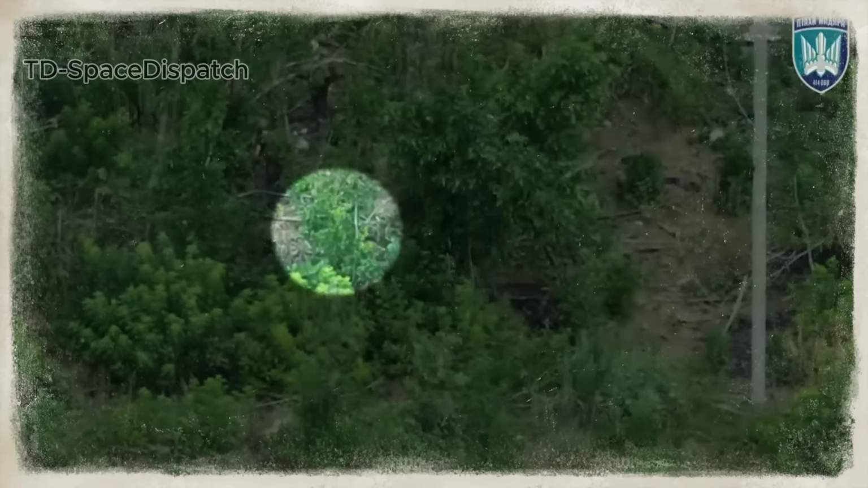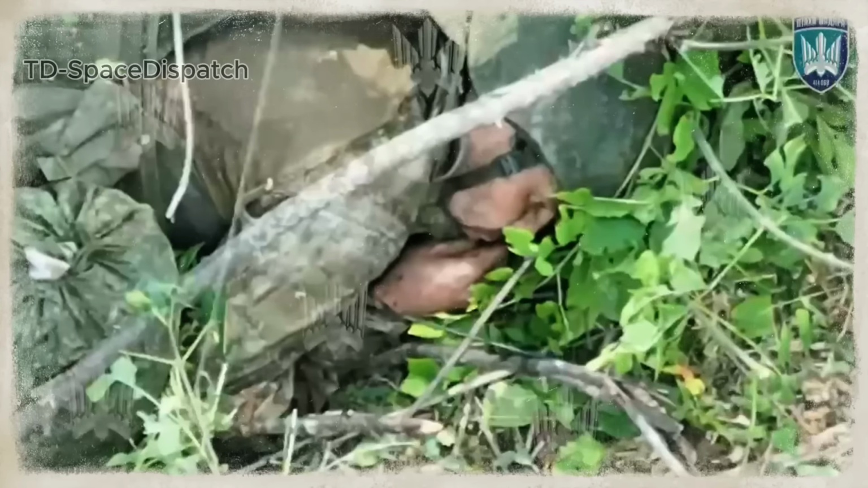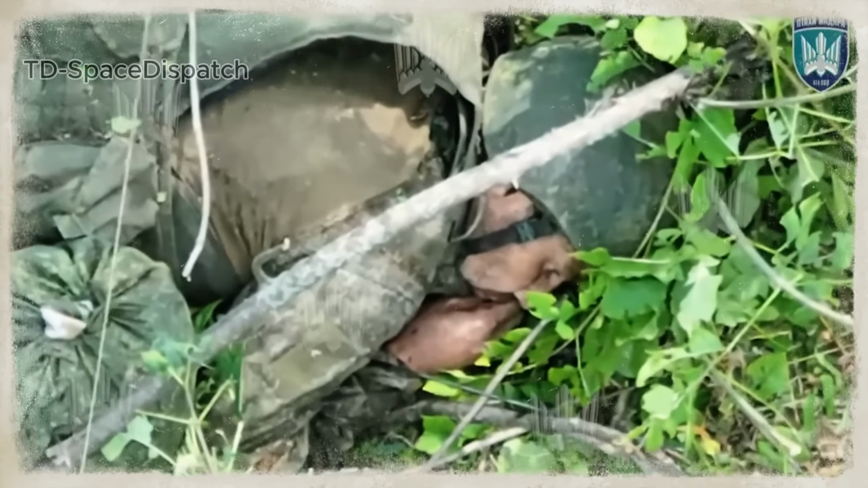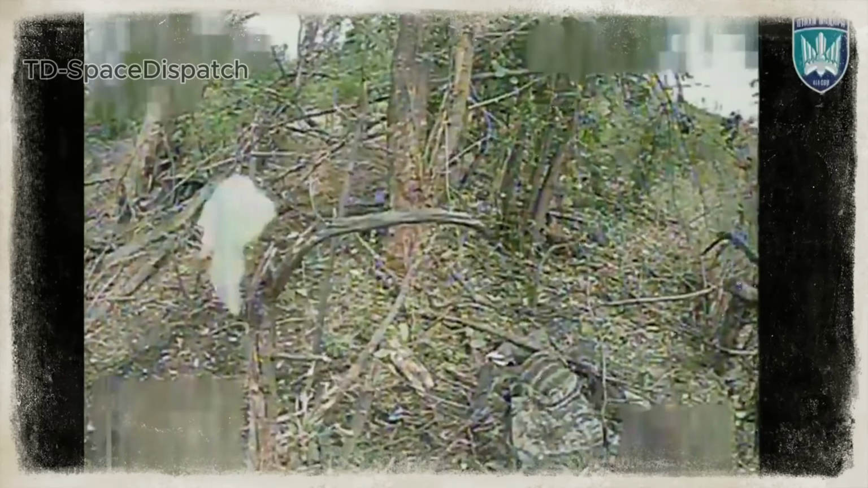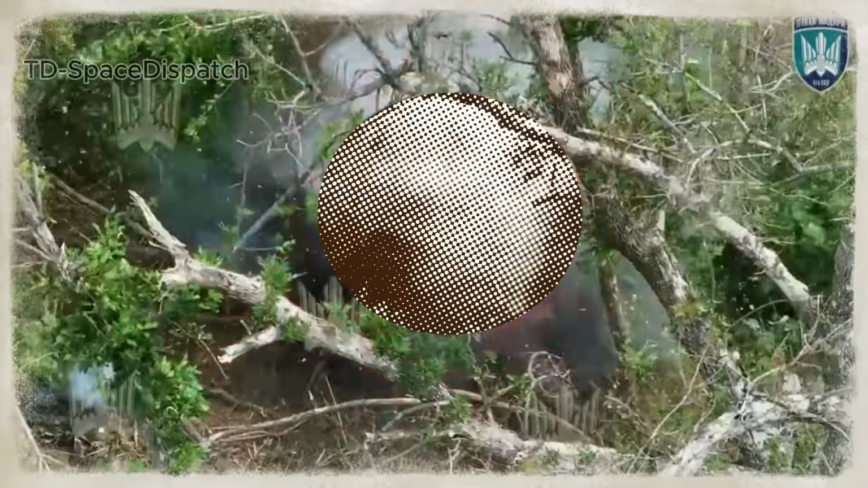The last man saw it all. He dropped flat, arms over his head, motionless. But the drone hovered, then completed its task. Just still trees and silence.